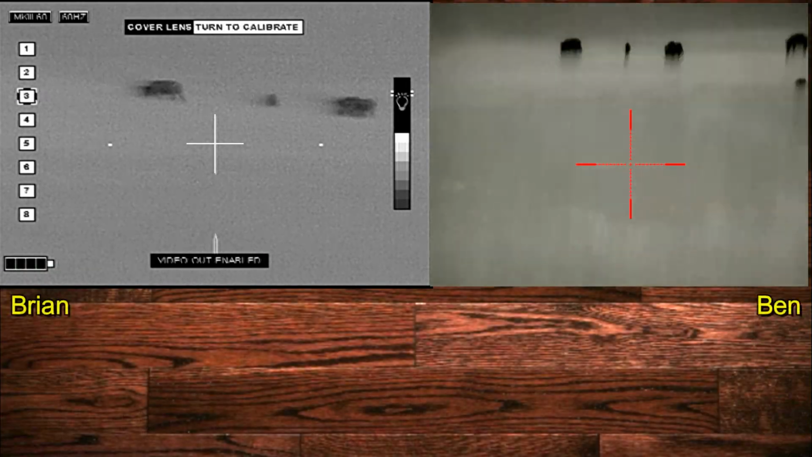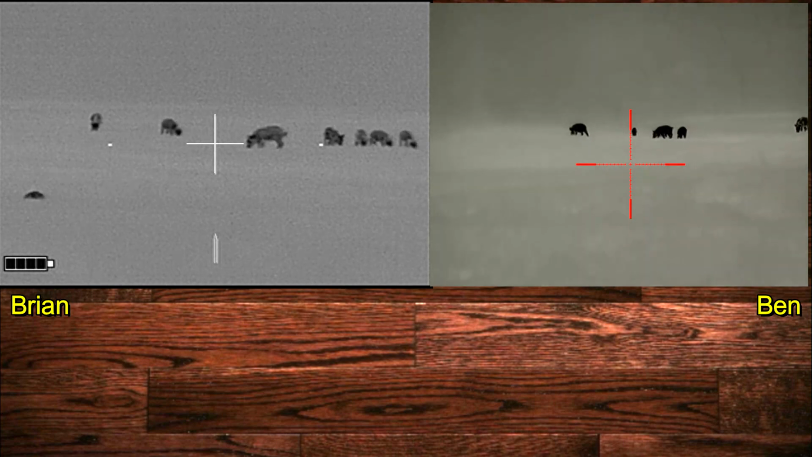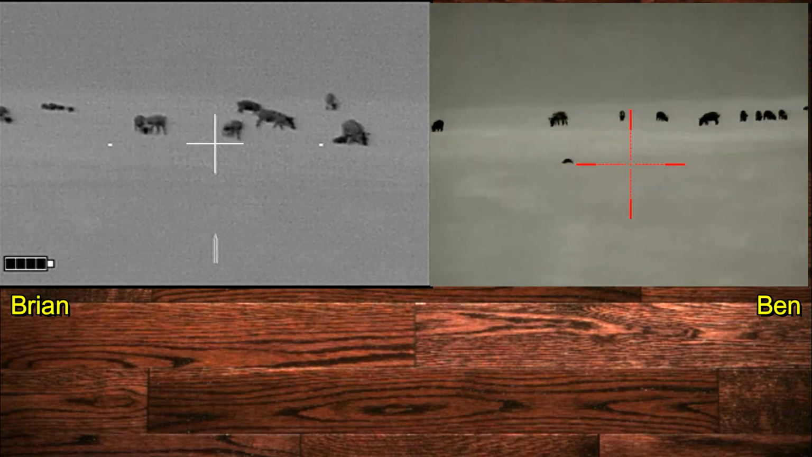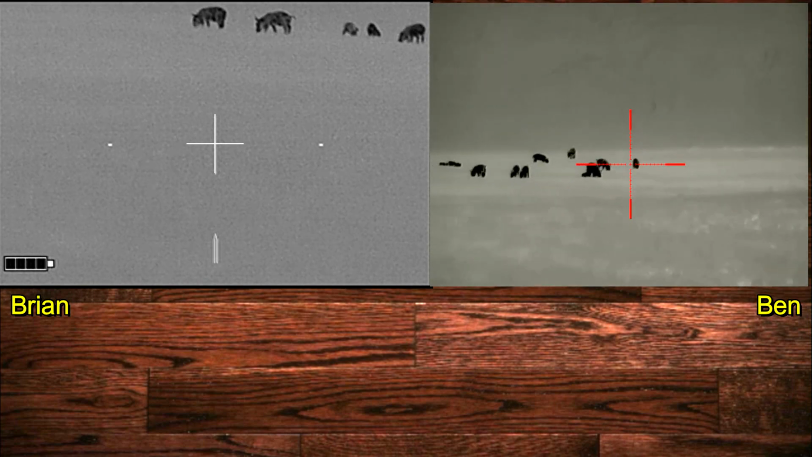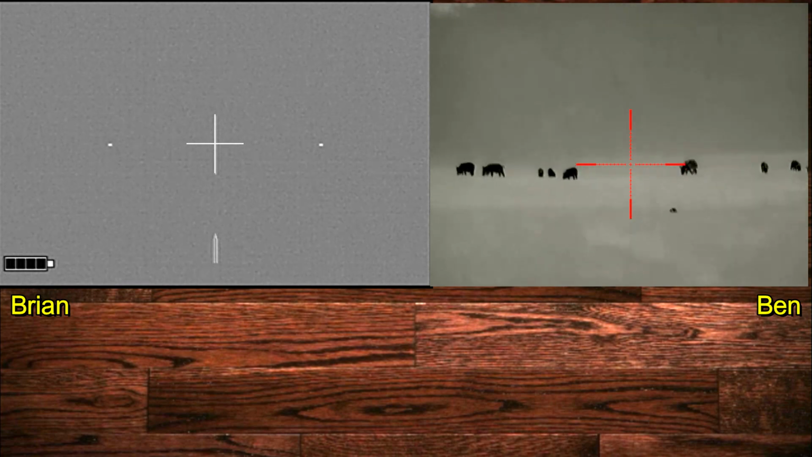Here we're making one of our final pushes to get closer to the hogs. Unfortunately, the wind is blowing towards the hogs, who are down in a very low bottom area of this pasture. They're actually in the corner of the property down there, with the property line being behind them and then to the left.